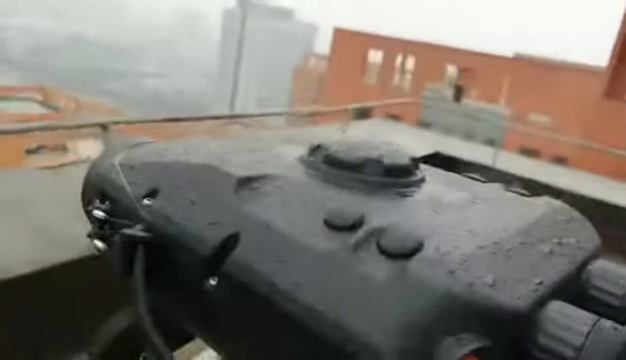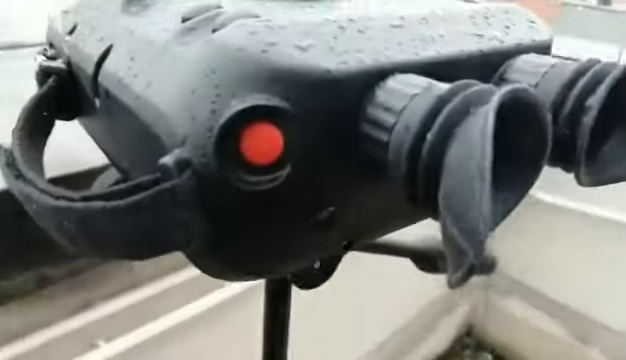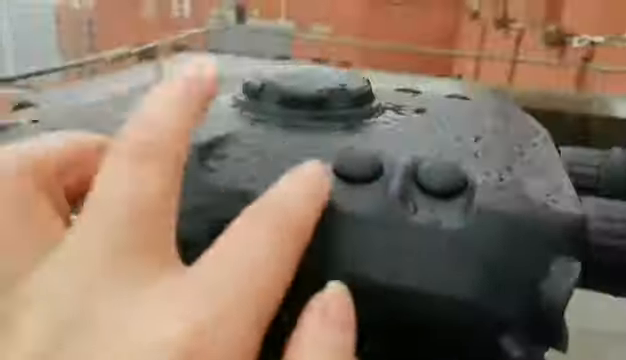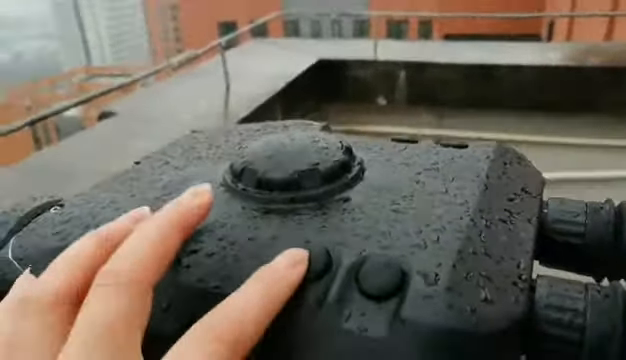Now let me introduce the functions of our cold thermal imager. As you can see, the right button is for power on and power off. This button is for video and picture replay.